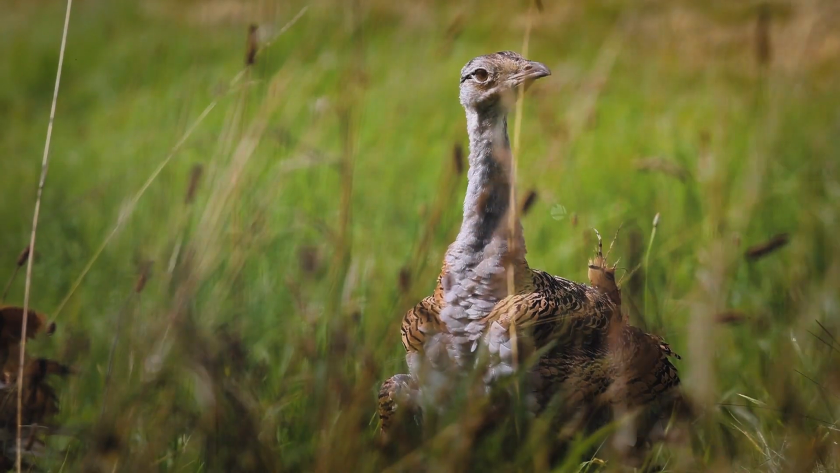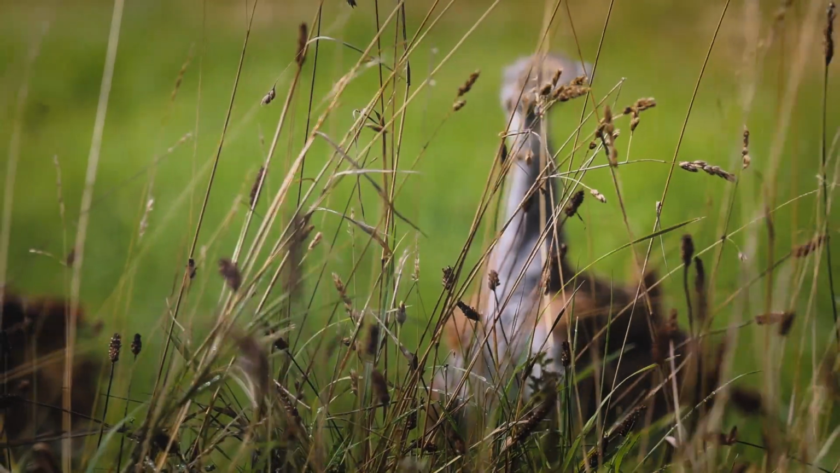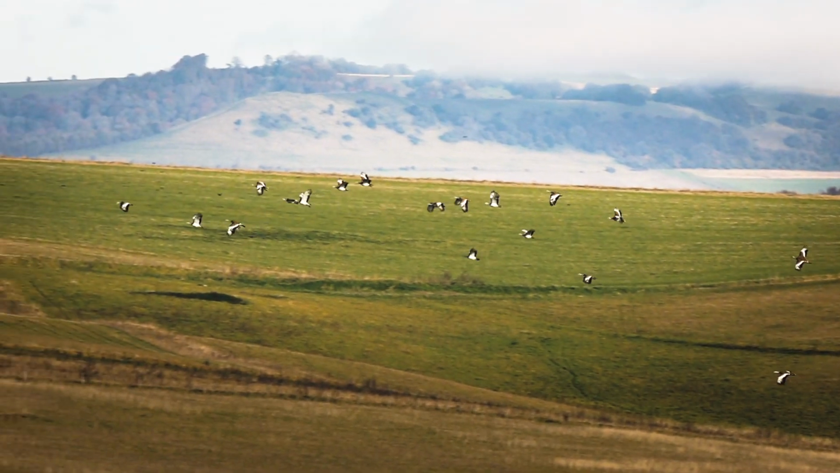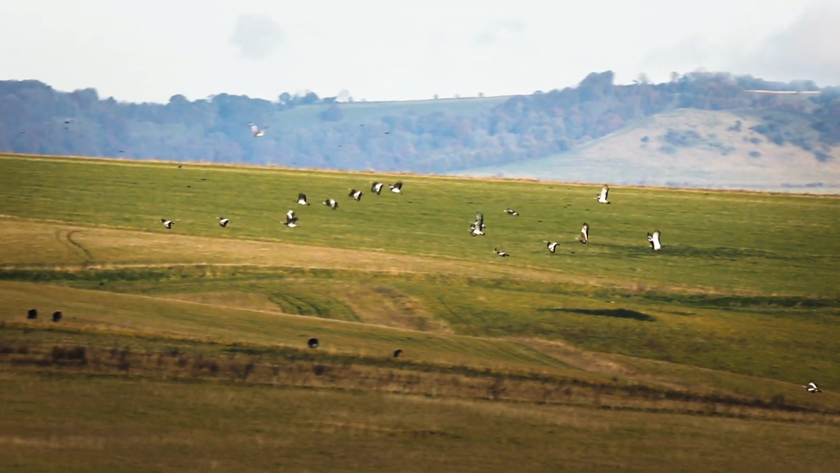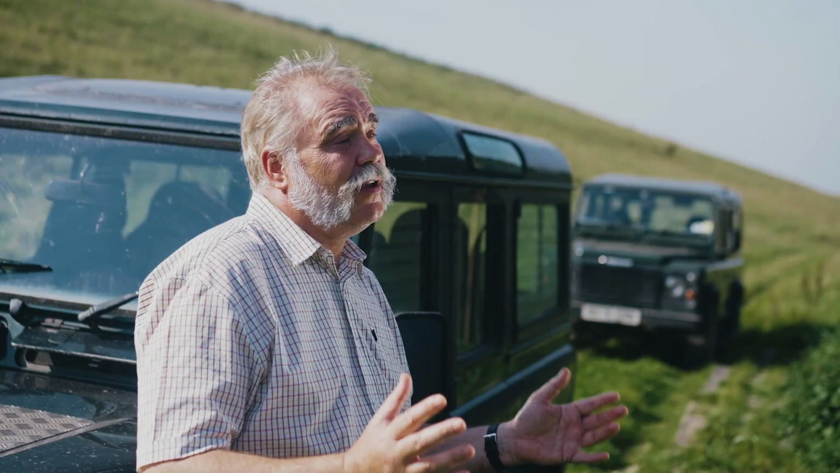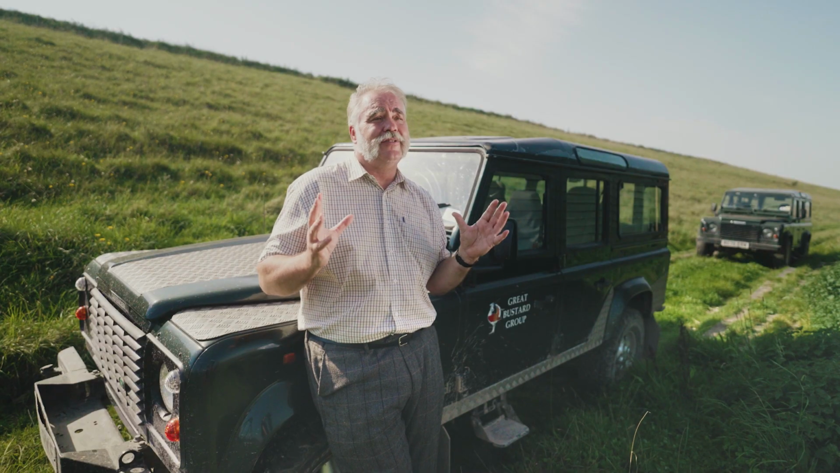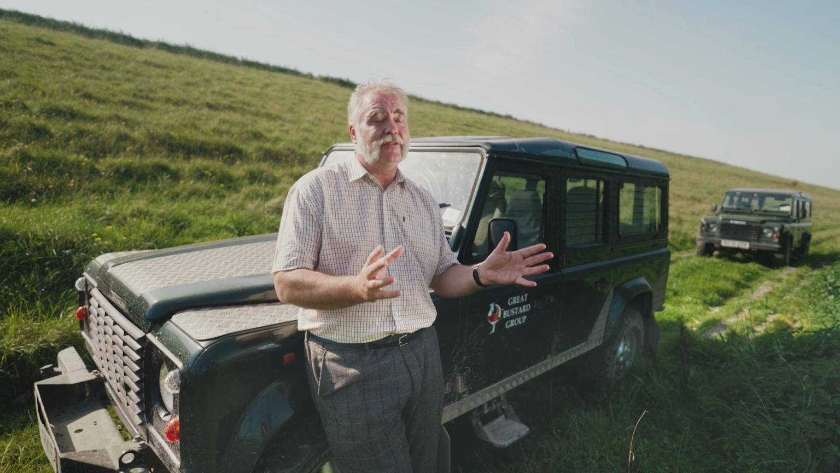Its real remit is to support the interests of the Great Bustard throughout their present and their previous range. This wonderful, magnificent and impressive bird was hunted to extinction through the 1800s. The main activity we have is to get the Great Bustard back into the UK.